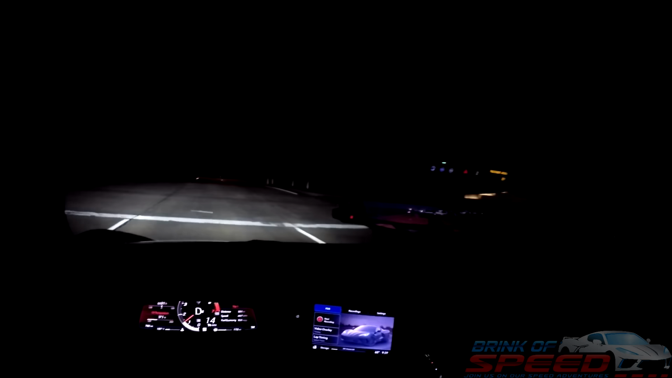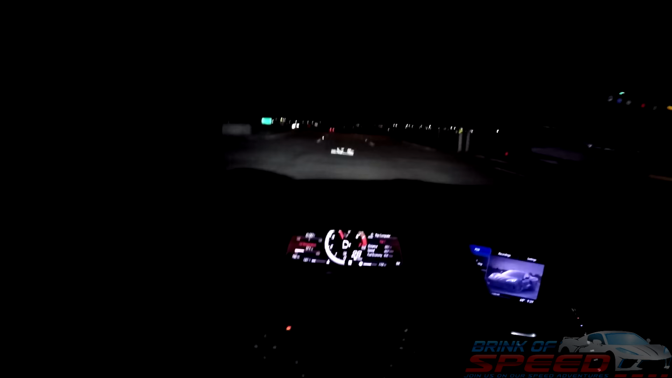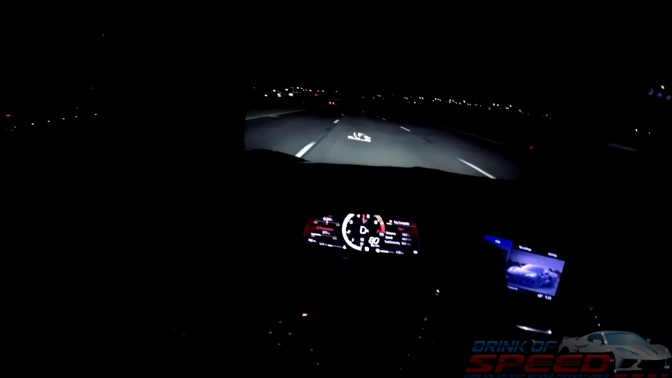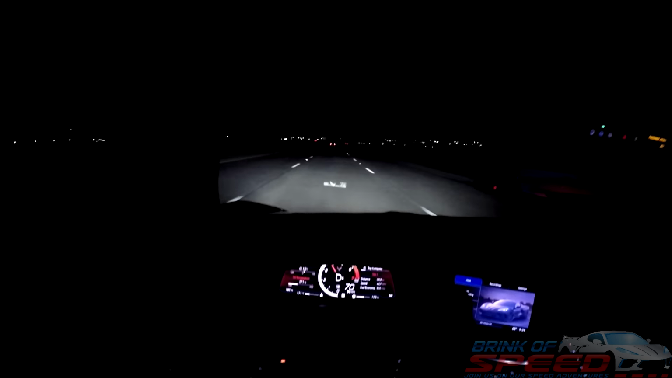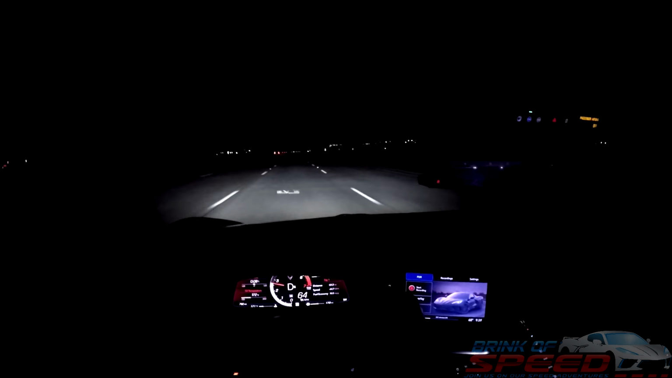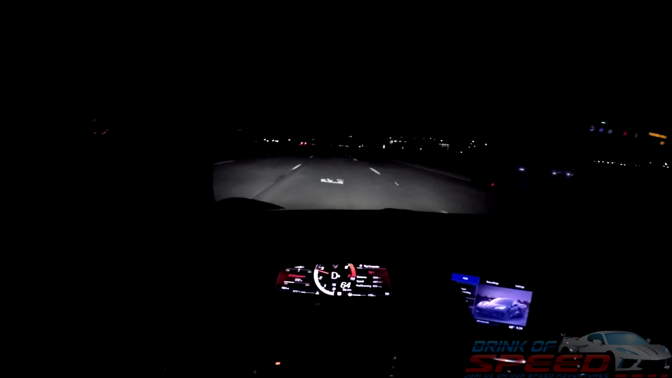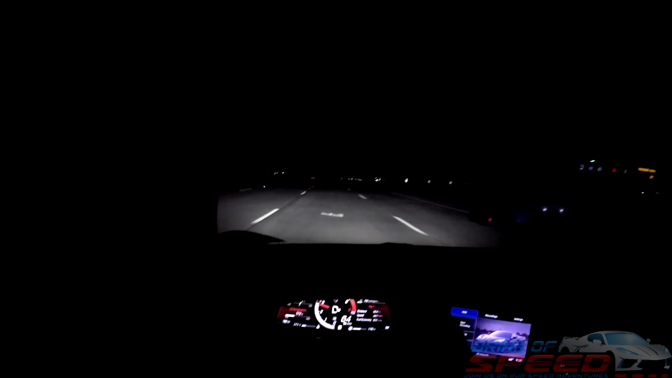Again, as you can see, this rear view camera mirror is just phenomenal. Woo-hoo-hoo-hoo-hoo! Dang. So I might have to try that 0 to 60 again with that approach. That hooked up right off the bat.